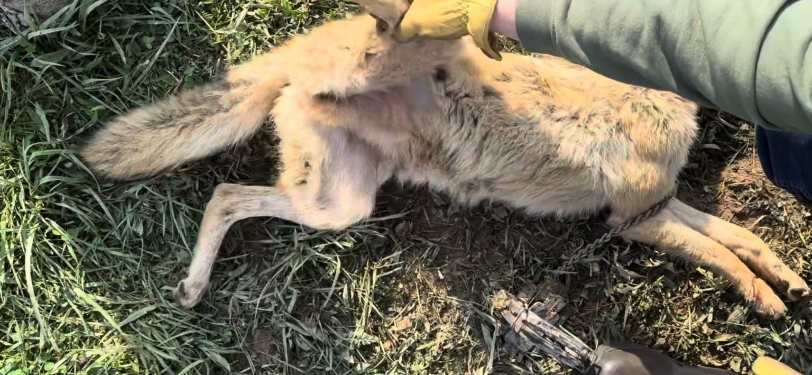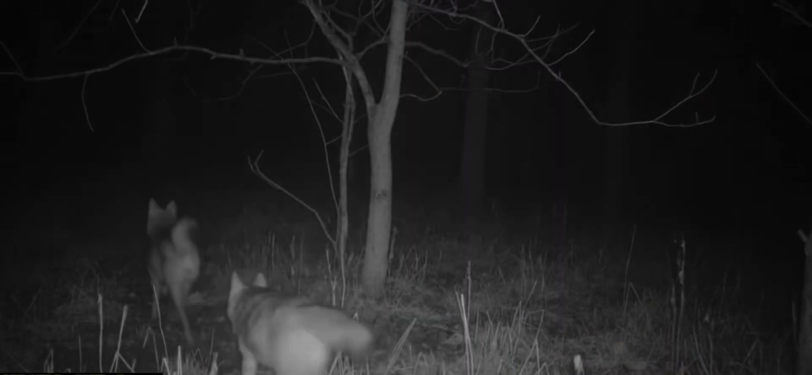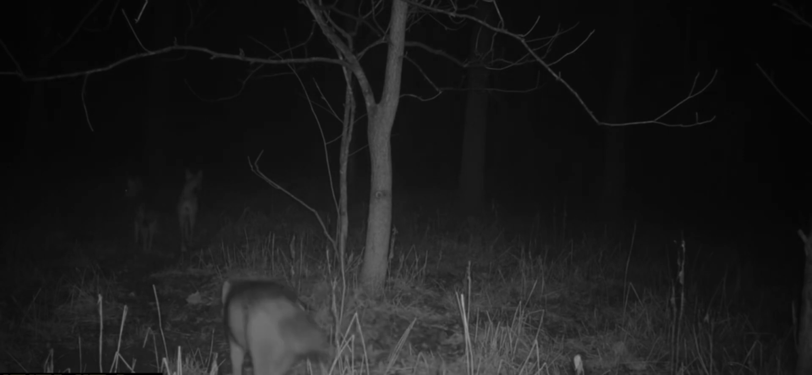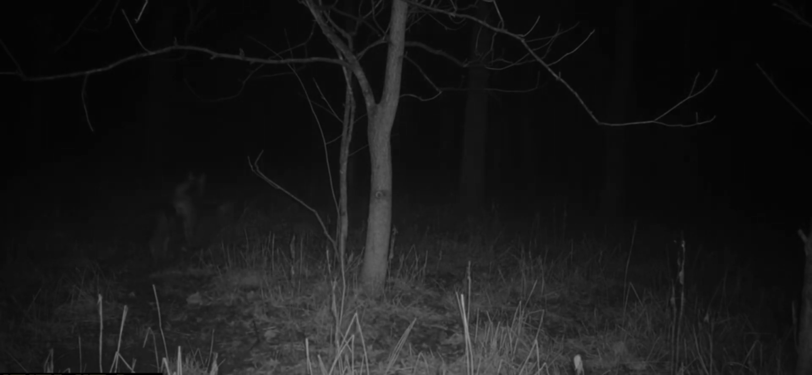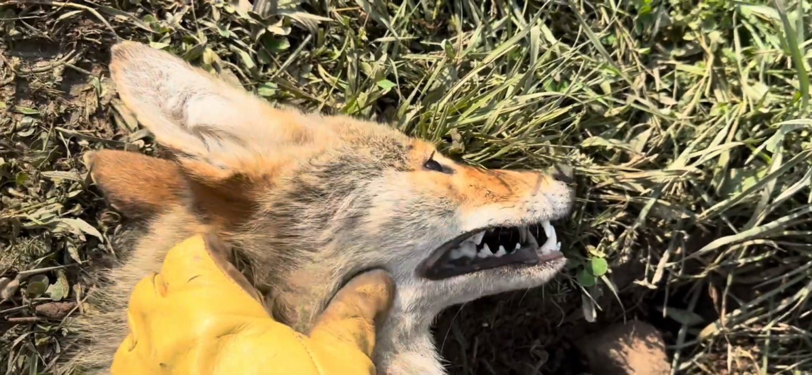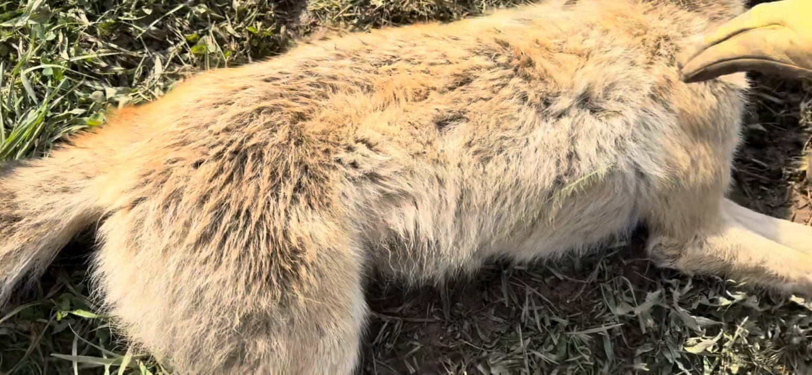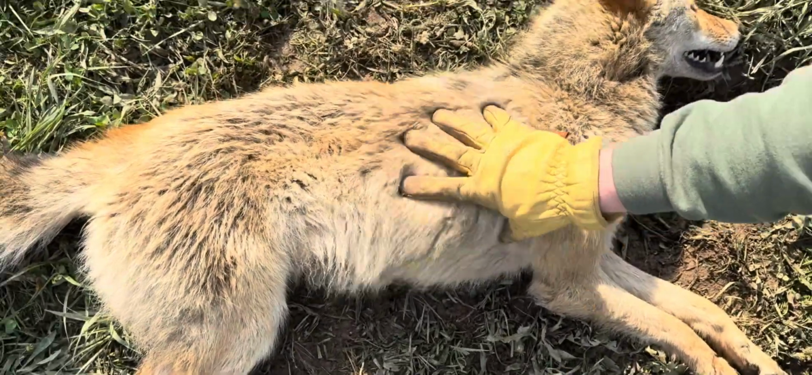You think this is a male, so he's a fairly decent sized adult. It's an average adult coyote, going on 2 years old. He's got nice teeth. Look how good his teeth are. They do look really good. But we're pretty red. Just for reference, that's insane what you're shooting at.